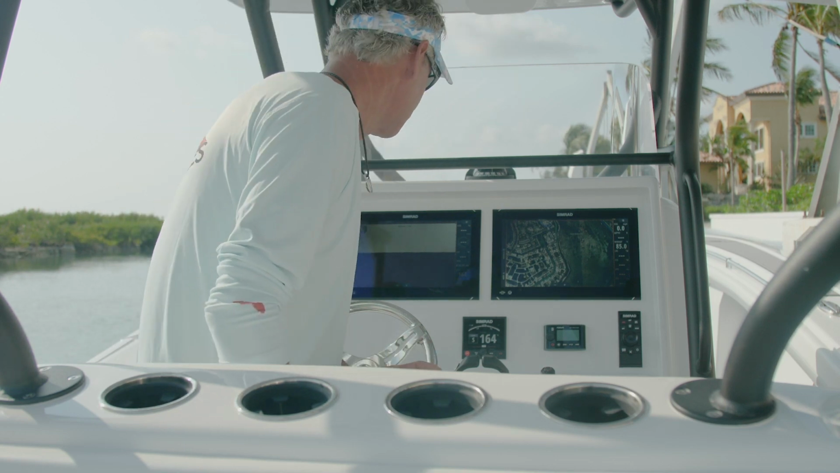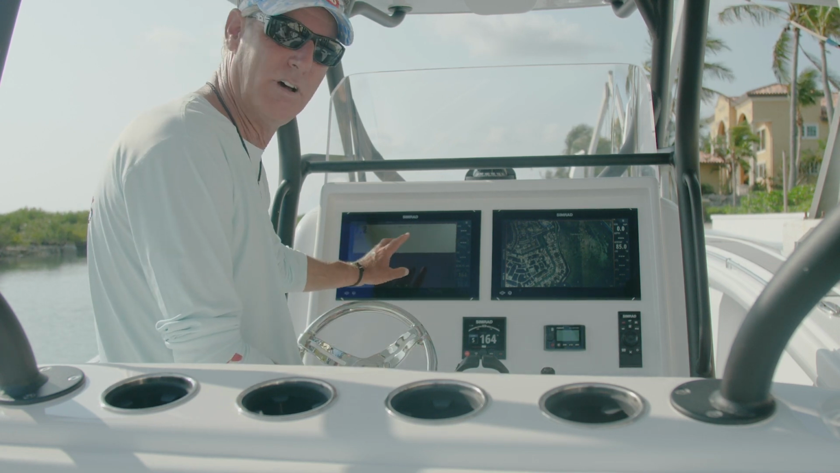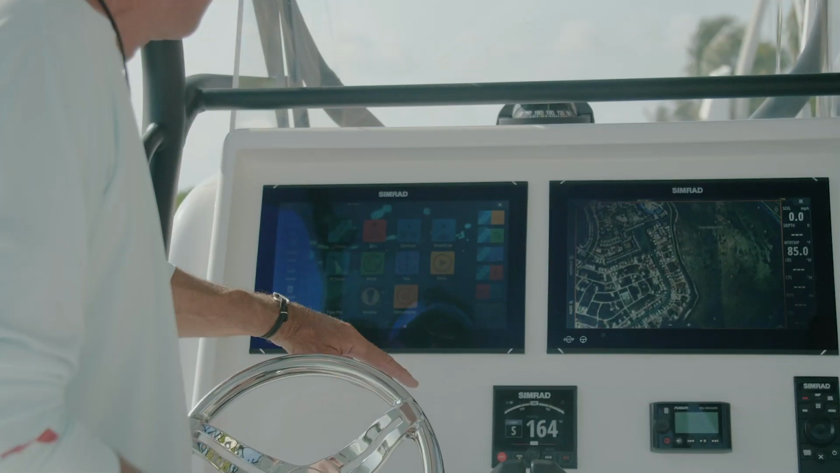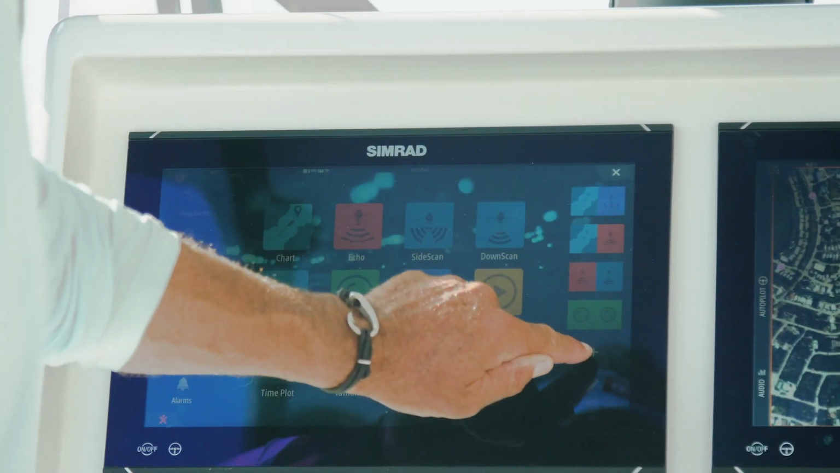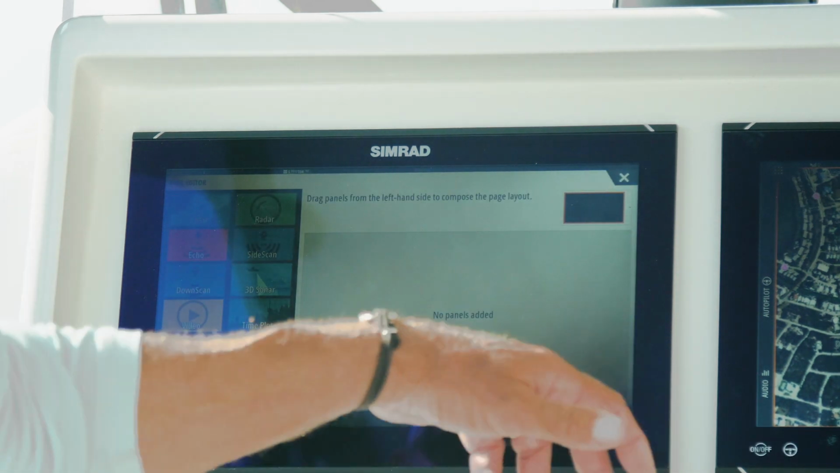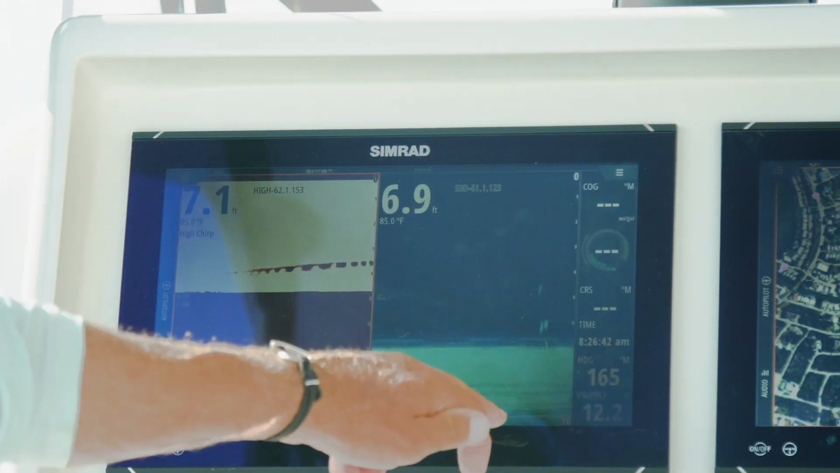Hey, for me, that's just not enough. When I'm looking for pilchards on grass beds, I like to see what the Chirp has to offer and what my Downscan has to offer. So I'm going to set up a screen for both those. How are you going to set up a screen? You're going to go to your menu page, sweep up to plus, and it's going to ask you what personal screen do you want to make. I am going to set up Echo and my Downscan. Slide them both over, hit save.